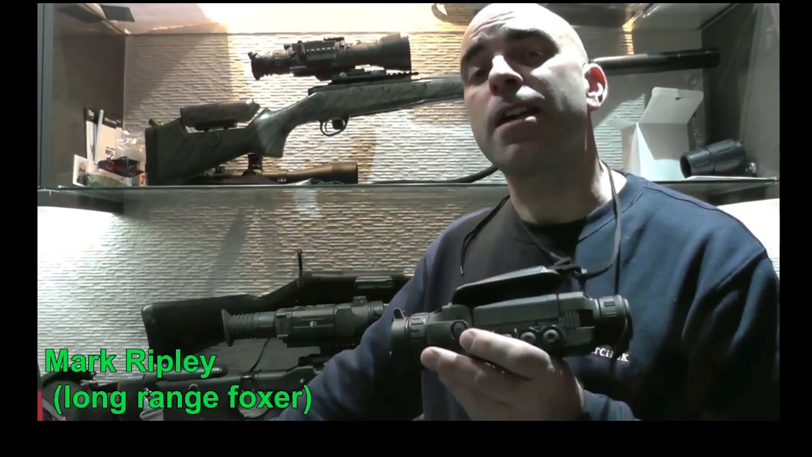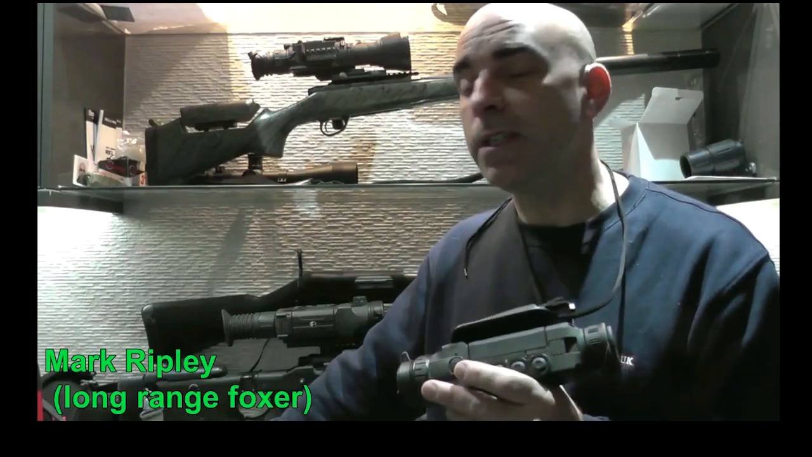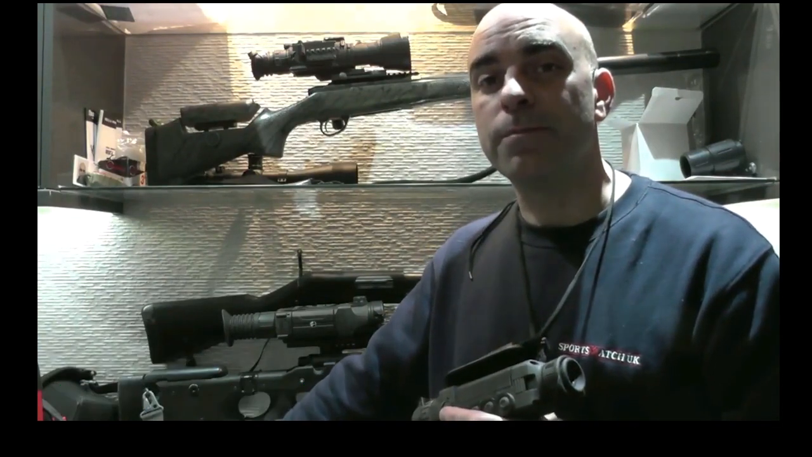So this evening I'm going to be out after some foxes on a golf course using the XQ38F thermal spotter and the XQ50 thermal scope.